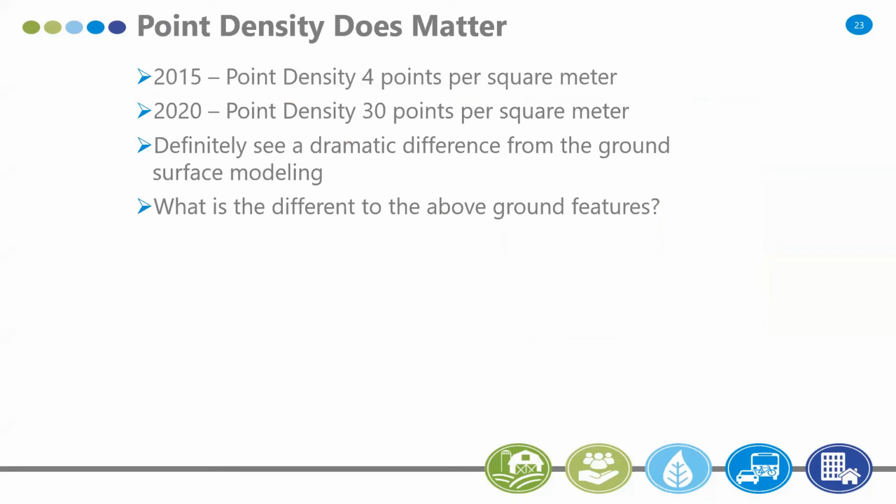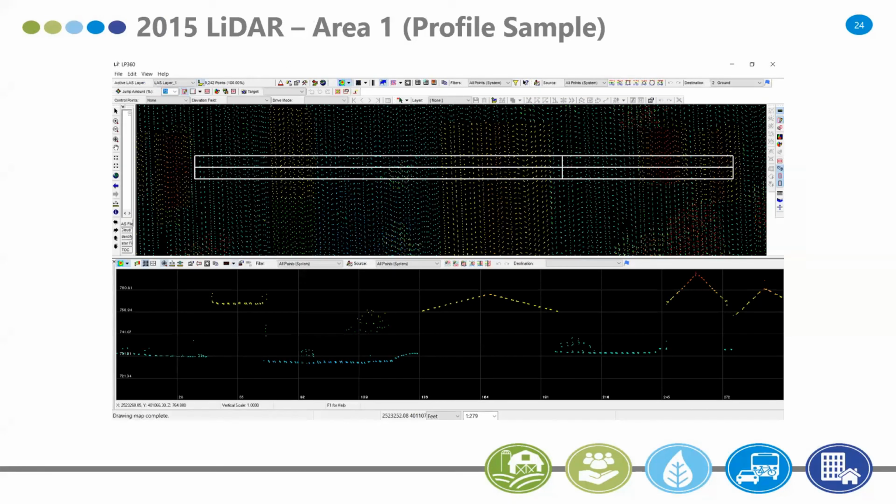So now we wanted to look at how it looks with regards to the above ground features. And this, in my opinion, is the more telling tale. So here is 2015 and what it looks like. You can see that the sides are not there. The building tops are good. Everything looks really good.